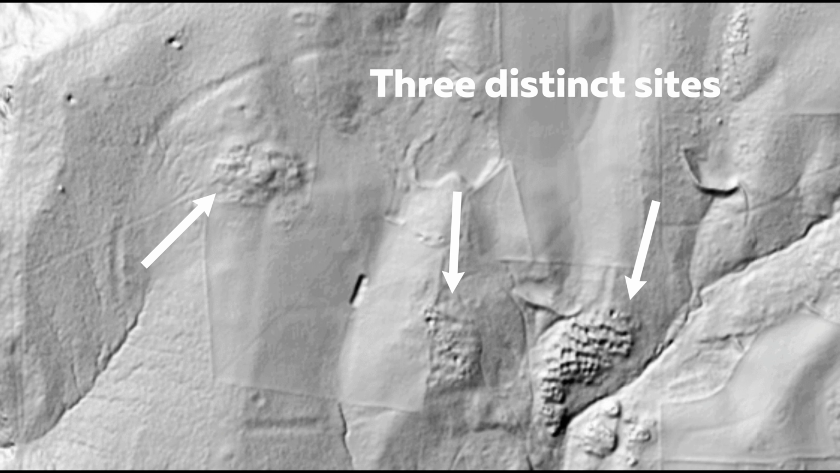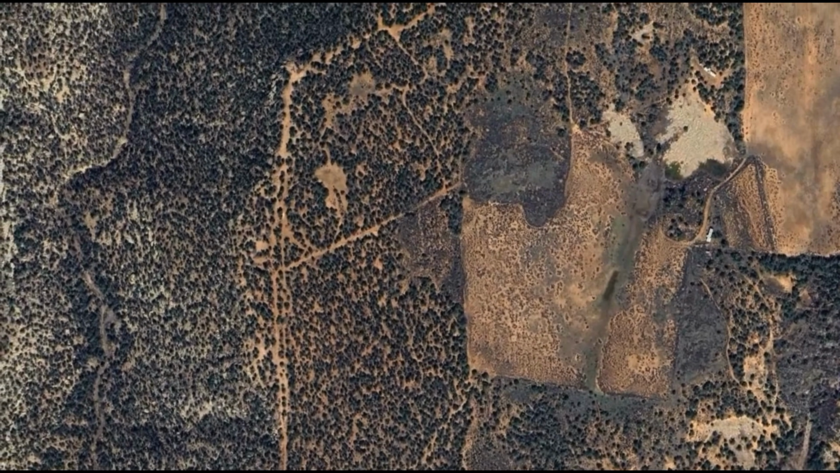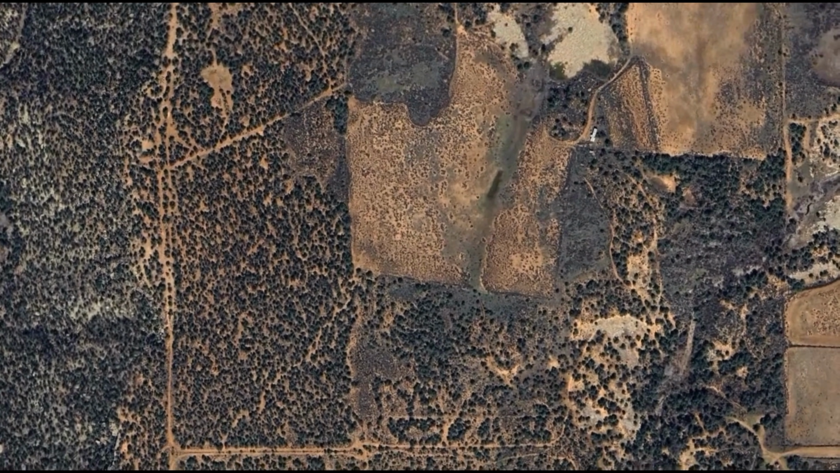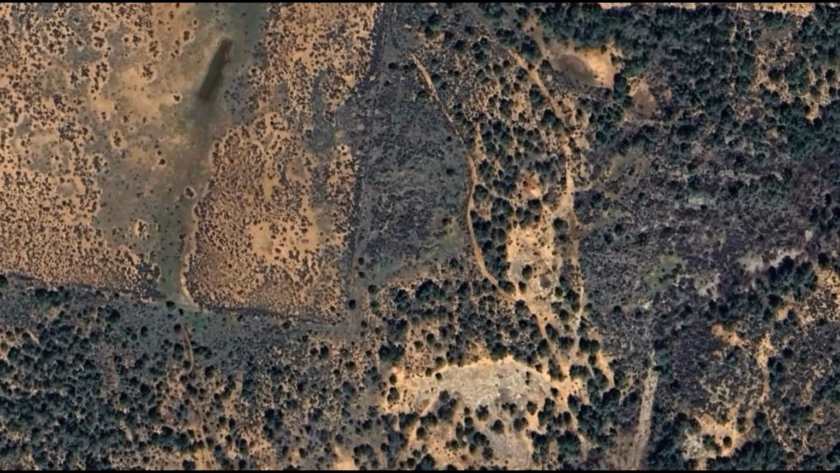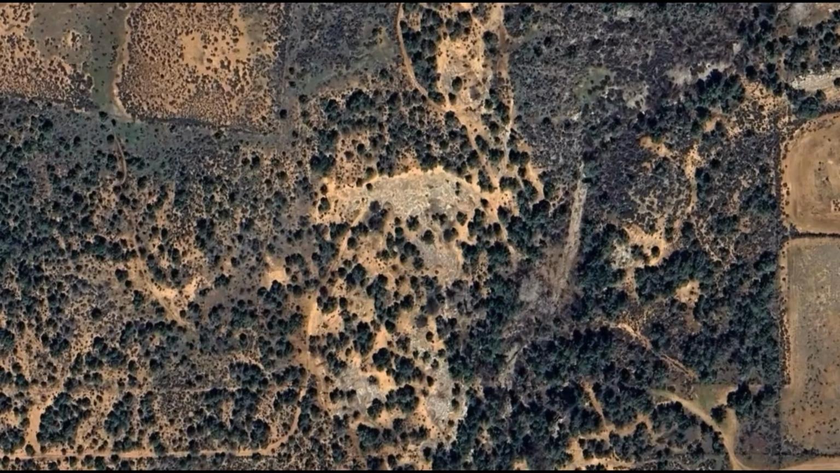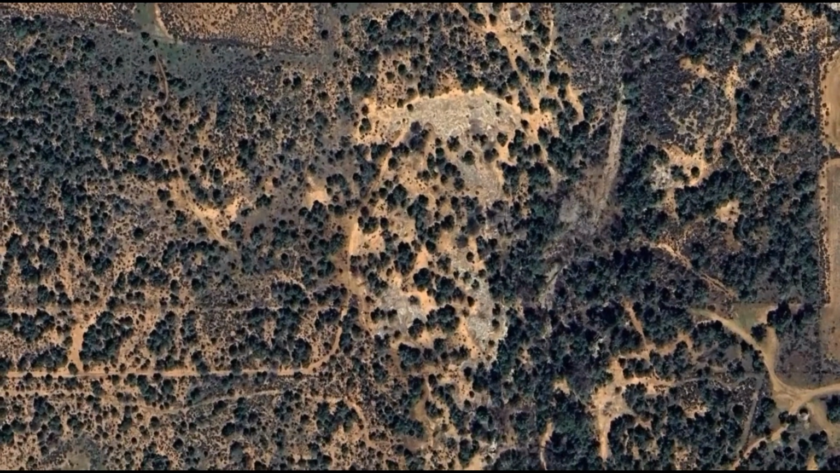I switched to satellite imagery and quickly realized there was nothing visible at the site. The depressions in the dirt and sand were only detectable through LiDAR. Of course, if we visited in person, we might still spot the depressions, pits, and remnants of the ruins though.